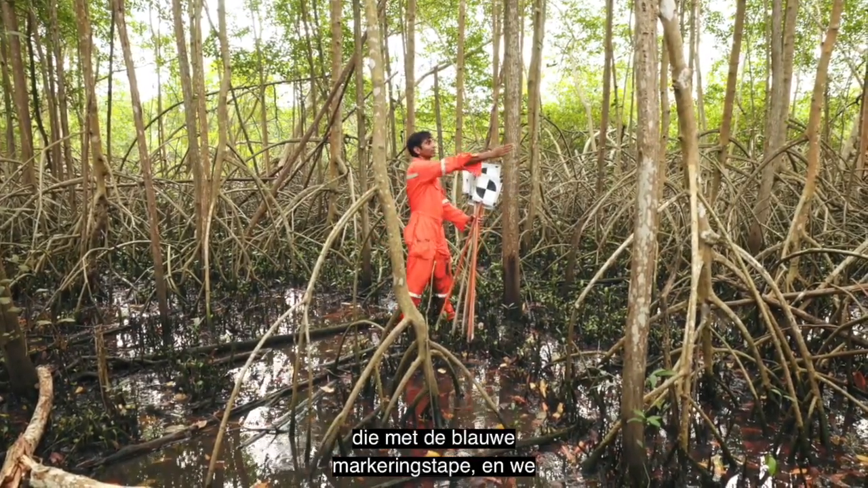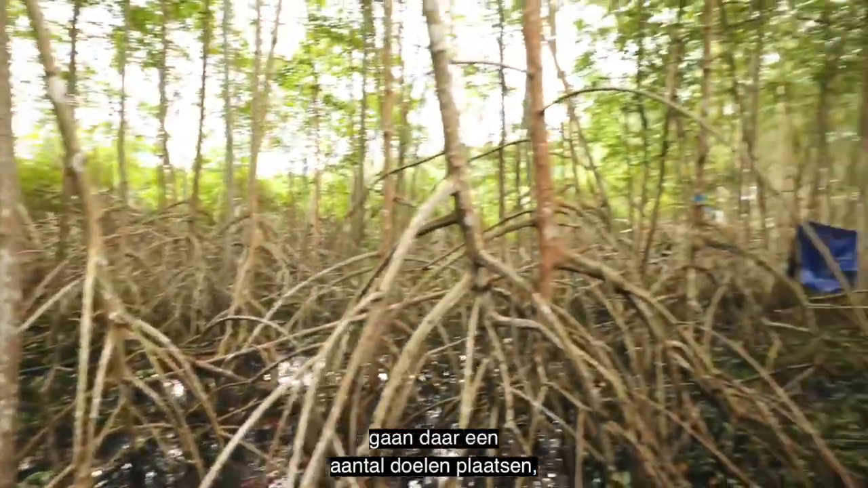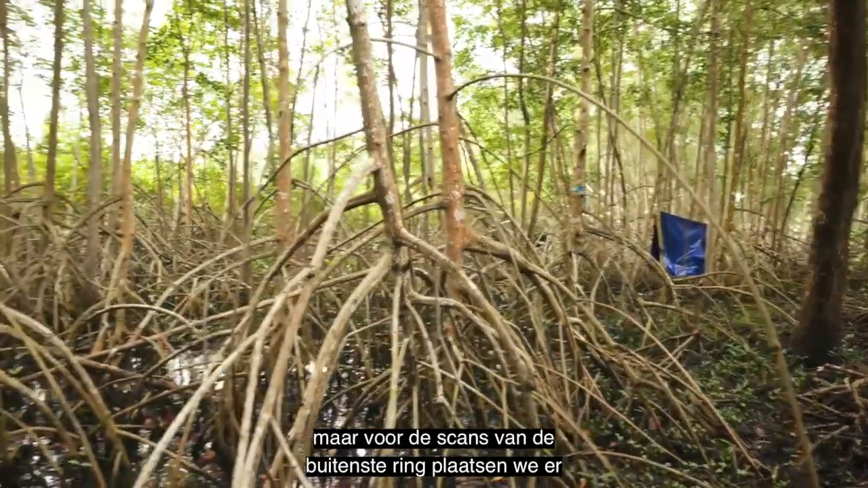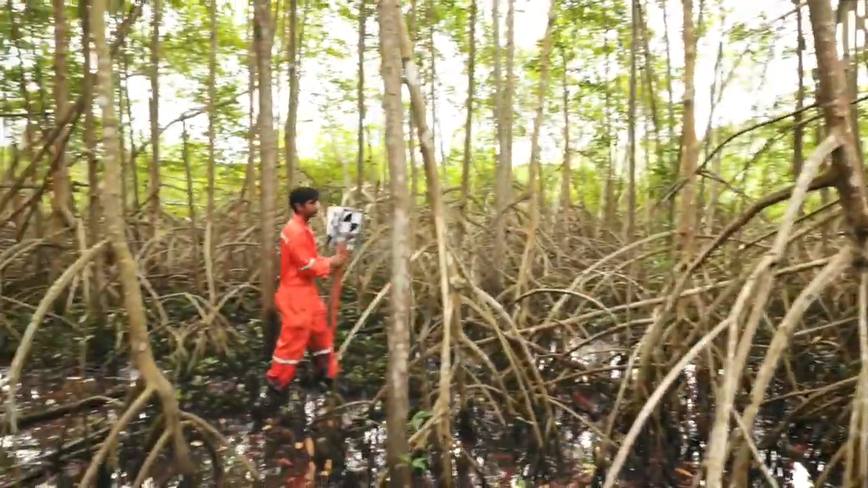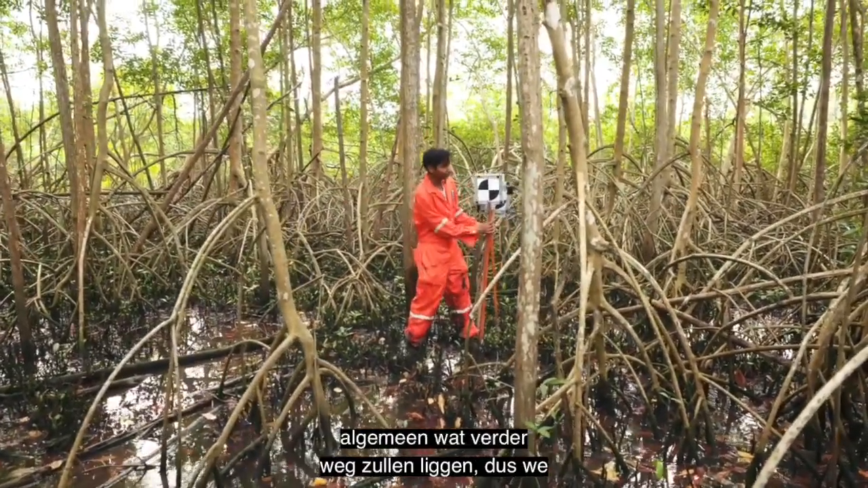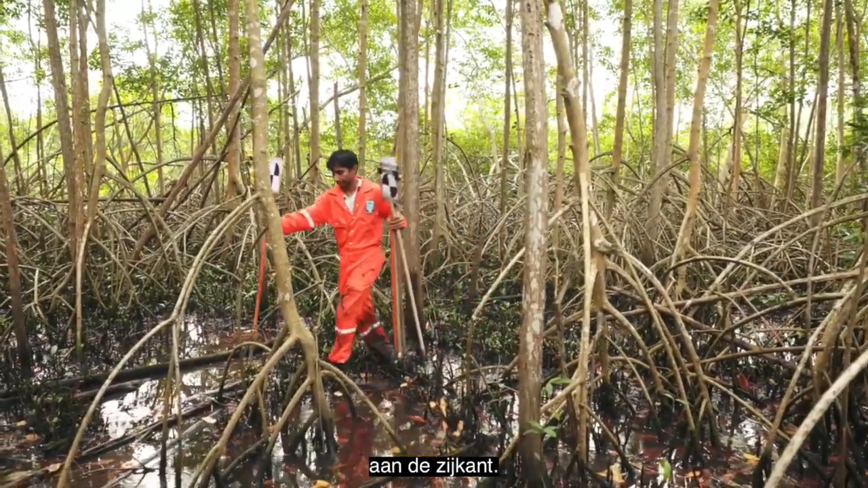So you can see that we've clearly marked our focus tree. It's the one with the blue flagging tape. And we're going to be placing some targets back there, but we're going to place some targets over here for now for the outer ring scans. We know our outer ring scan is generally going to be out there, so we don't put a target directly in front of the tree, put it off a little bit to the side.